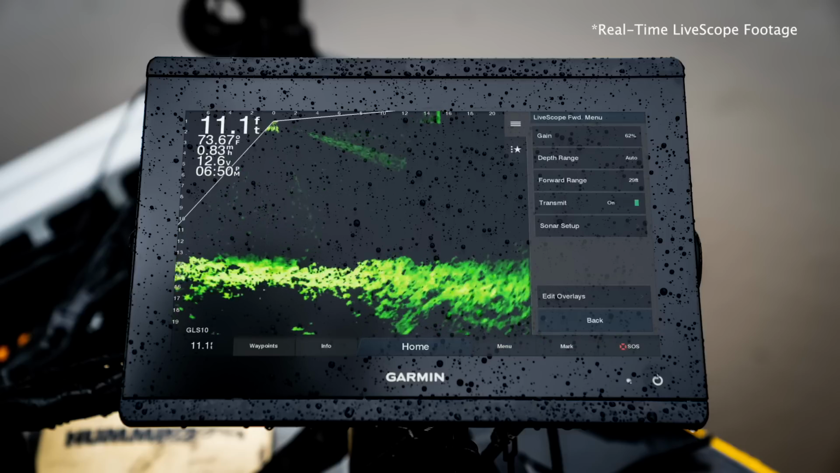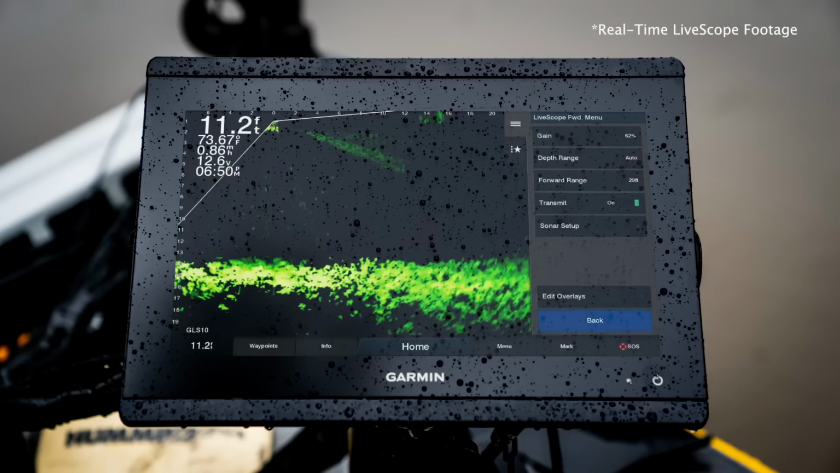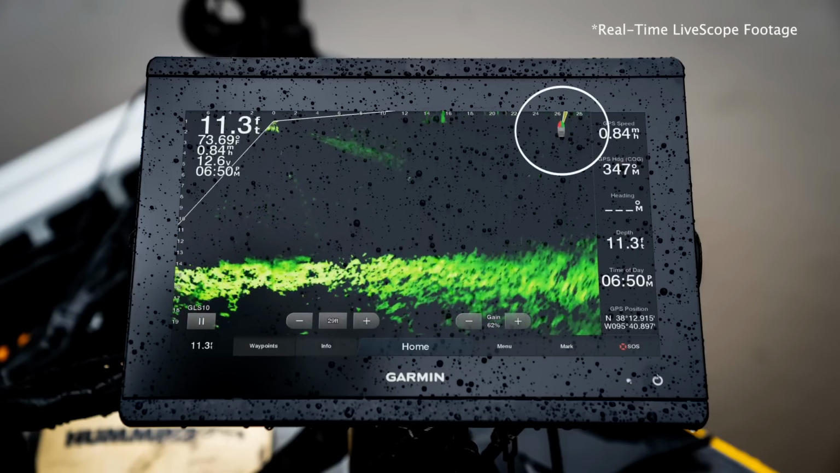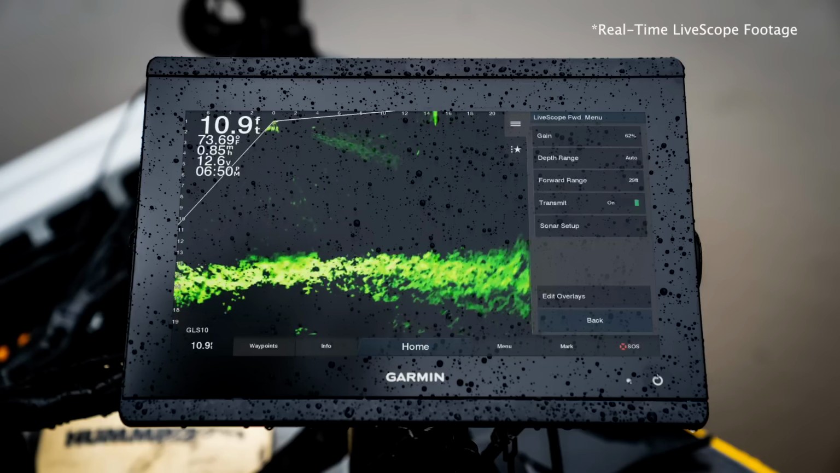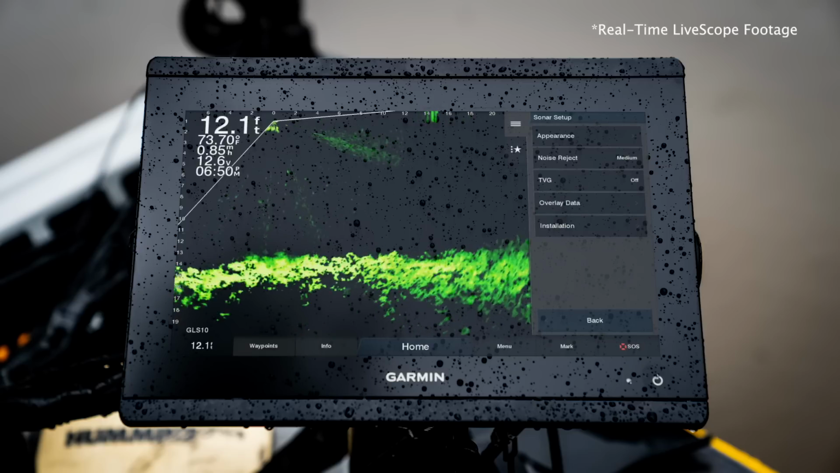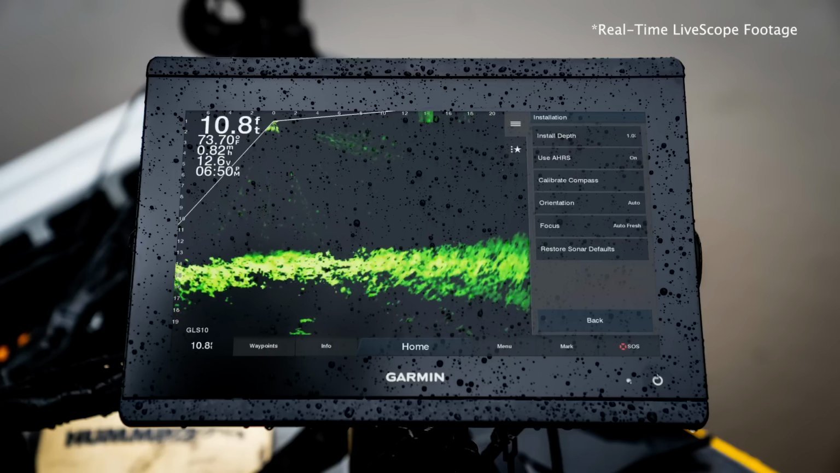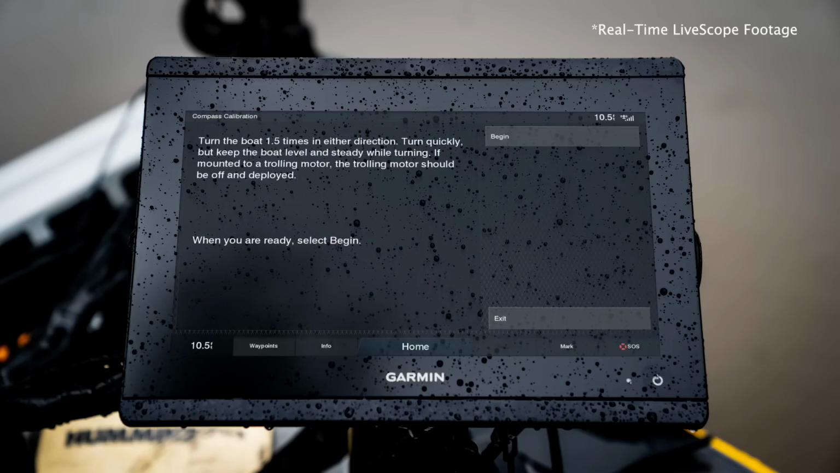Okay guys, back in the menu one more time. One more thing I want to show you. Actually, I'm going to get all the way back out of here. I talked about earlier, the top right corner of the screen, that direction indicator. So how you set that guy up, menu, we're going to go into sonar setup, installation, and this button here is calibrate compass. When you go in here, it'll walk you through it. You turn the boat 1.5 times around in any direction. For those of you guys that are running this on like a fishing specialties pole mount or something like that, you can just turn the transducer 1.5 times slowly, and that will pick up and get on there.